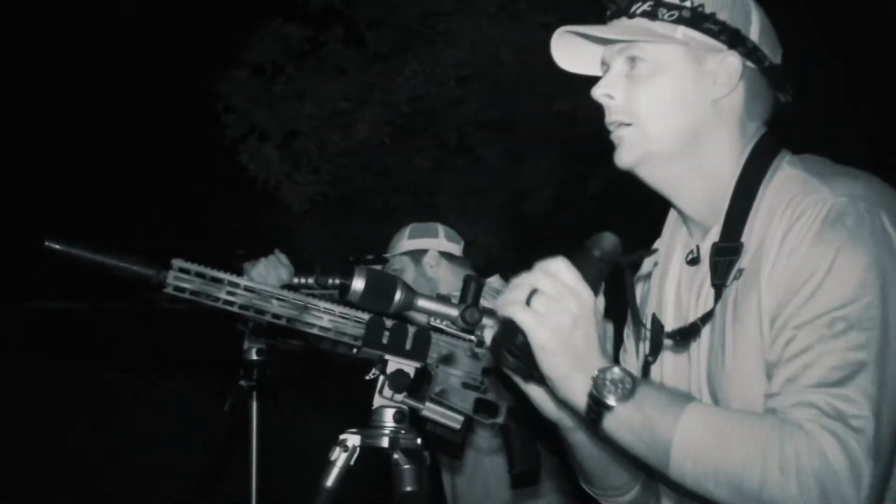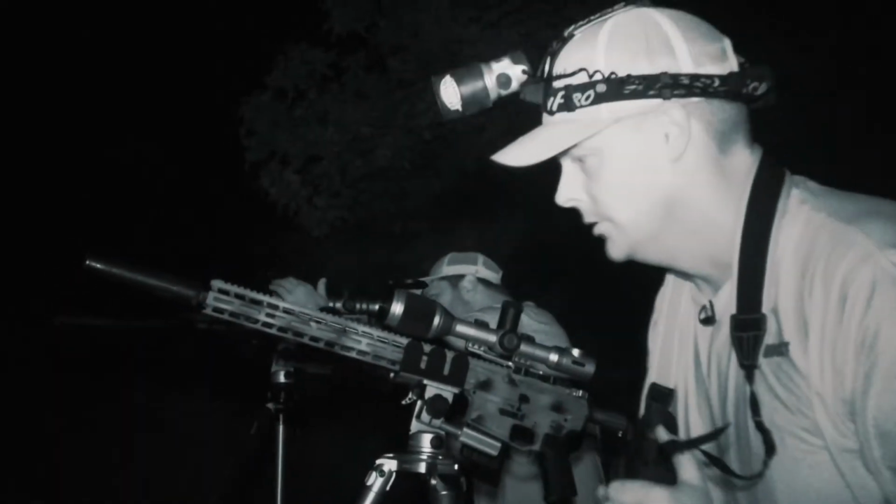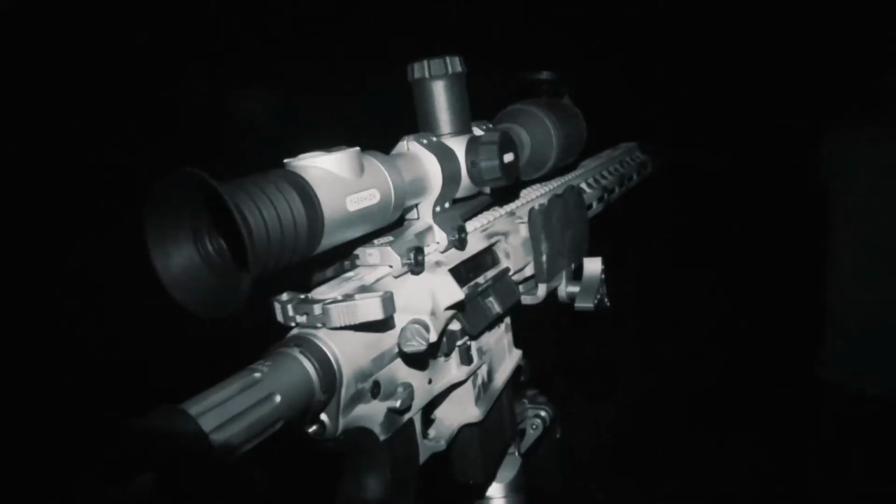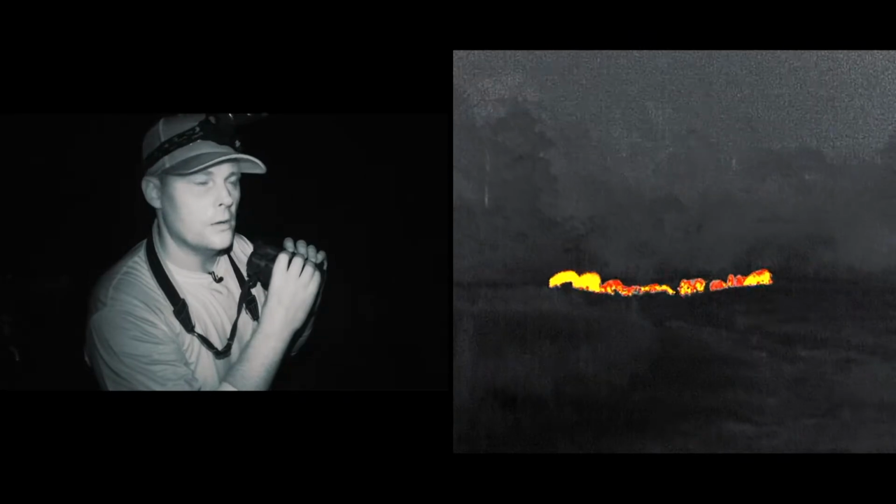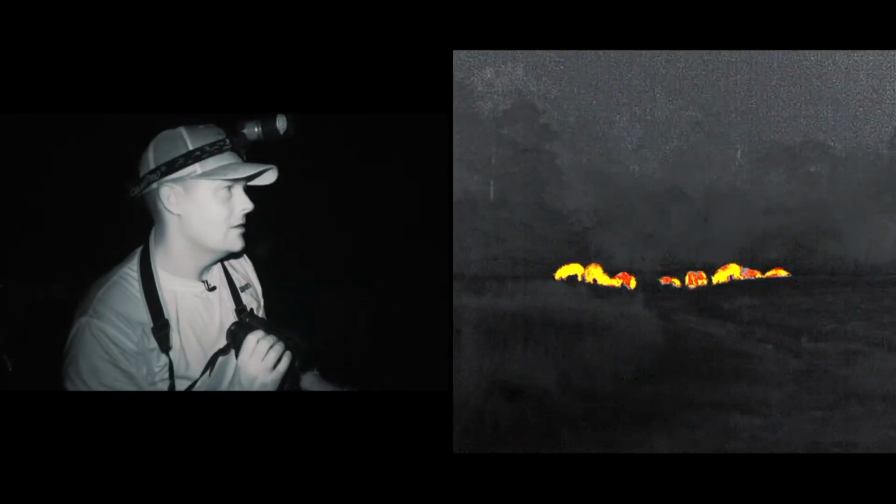Big group of pigs. There's a bunch. I mean a bunch. That's a big group. Only problem's gonna be making sure we get a clean shot at them. But they're about 120 yards. Decent wind. Kind of dead, swirling a little bit, but we're gonna have to get a lot closer. Let's try it.